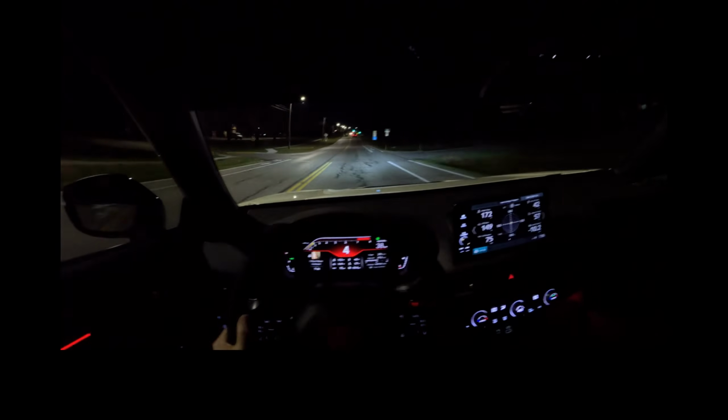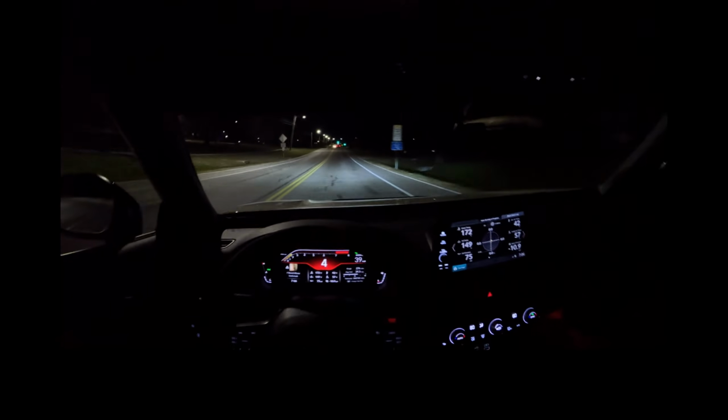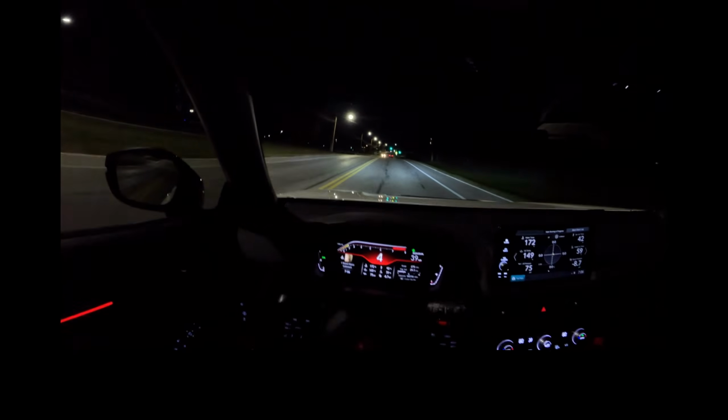Let's see, I think my oil level's at about 40%, so probably in, I'm guessing, about 3 months, maybe 4 months tops, it'll probably be down to about 15%. It'll be time to go to Honda and get an oil change, so I'll probably definitely make a video on that.